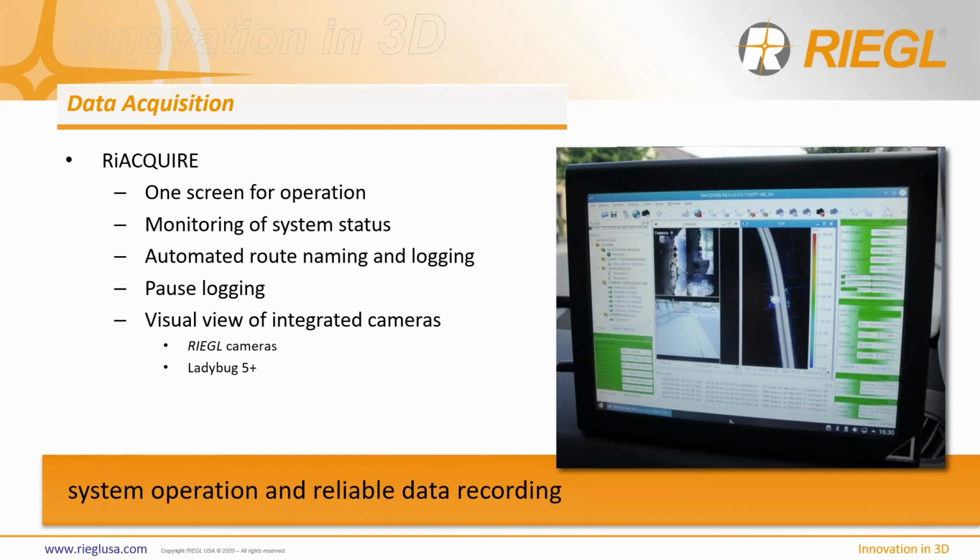Also, the pause logging methodology is really helpful in urban environments, where you can start and stop the scanner, so you're not having to constantly communicate with the operator and make sure they're paying attention to the stop and goes at traffic lights. If you've ever done that process before, you know that it can be quite challenging to get that timing exactly right. And the real key is that you can see everything that's happening. You know what the data looks like when it comes in.